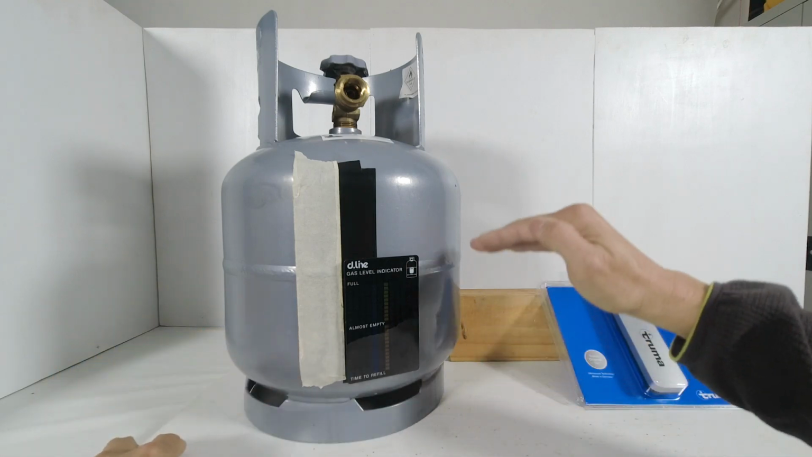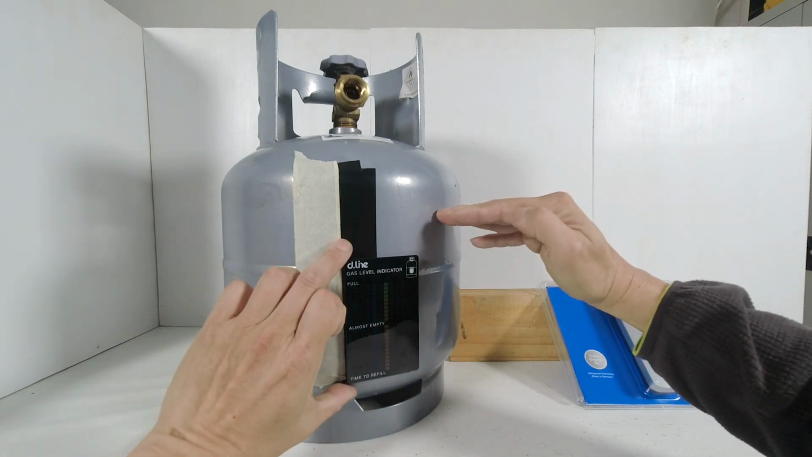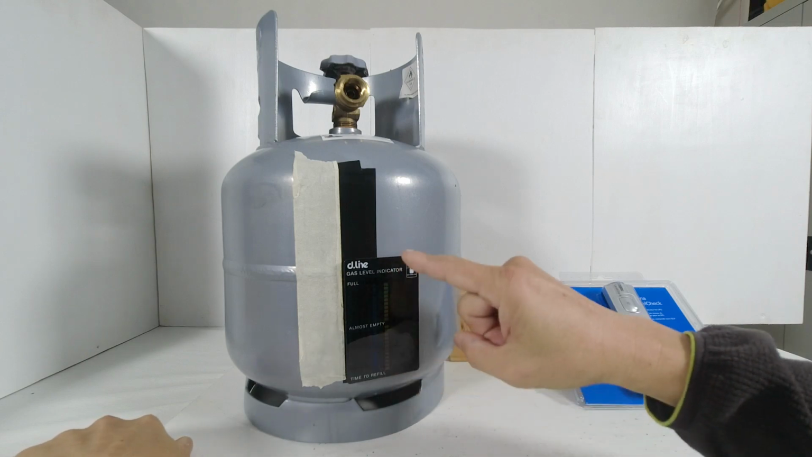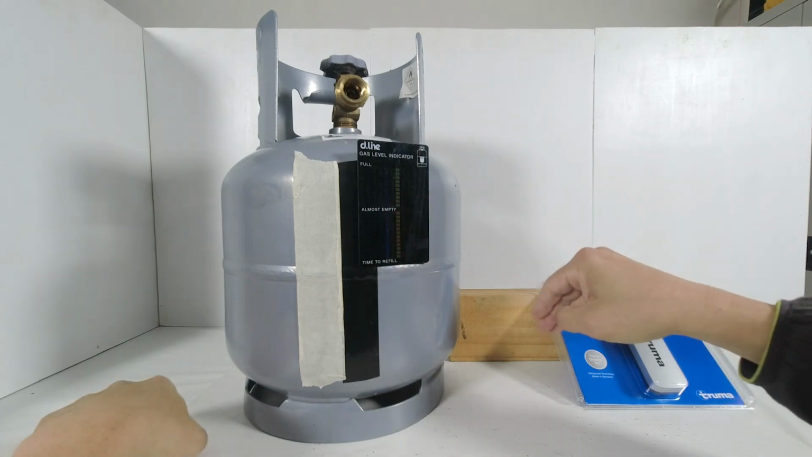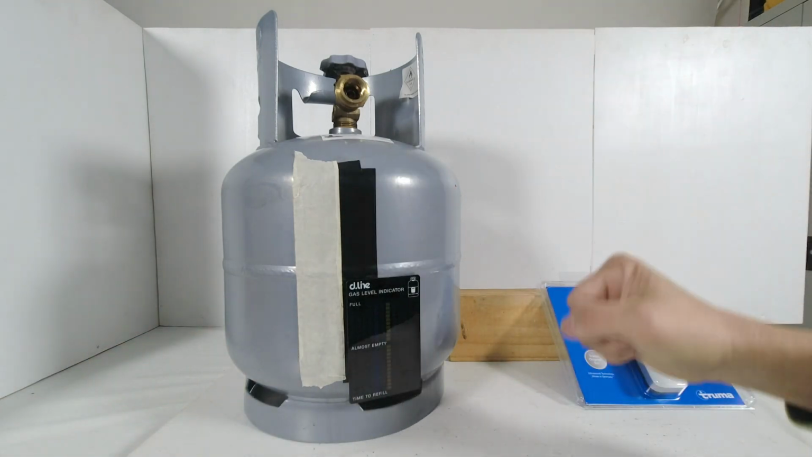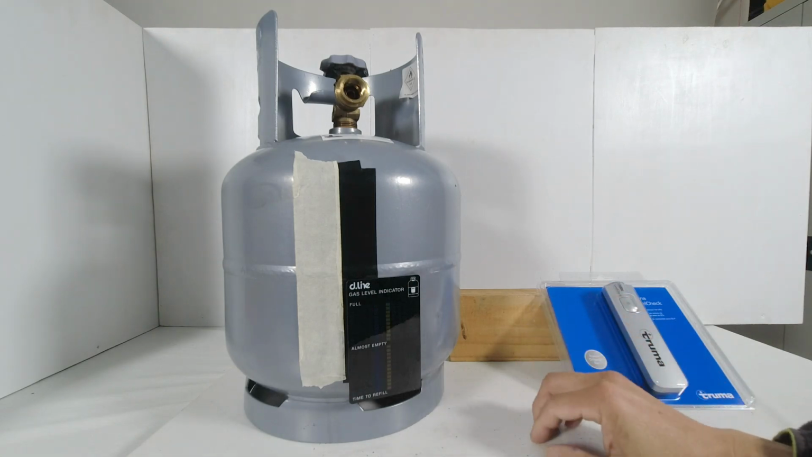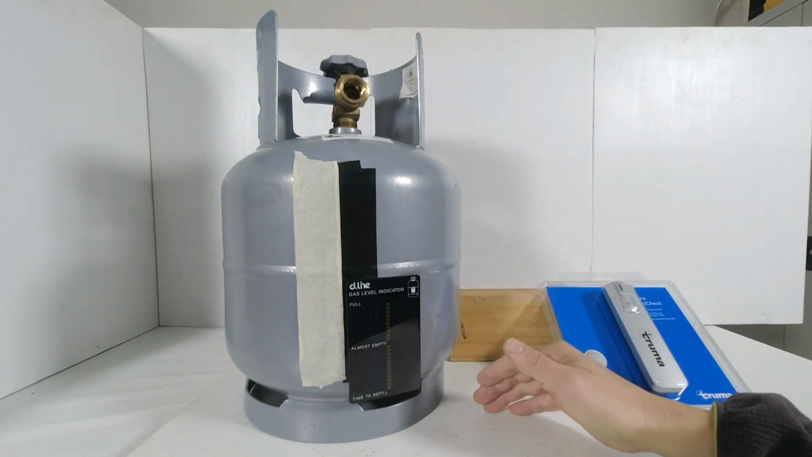This would mean that if the level of liquefied gas was up here, then placing the indicator here would not show any temperature differential. So I would then have to place the indicator here to get a temperature differential across here. But as you can see, because I'm not using the gas cylinder for cooking, therefore the cylinder does not exhibit any temperature differential.